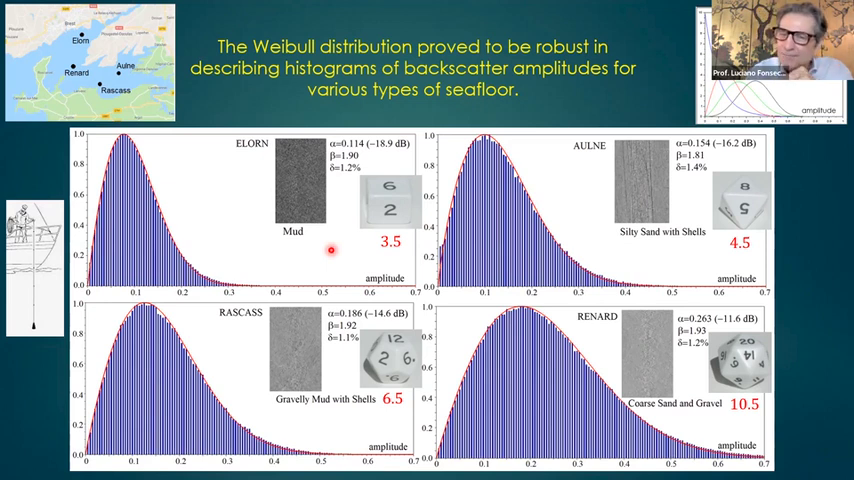If the average is around 10, I will say those samples come from Renard. So the bottom line is, you cannot analyze backscatter values. You have to analyze parameters from the backscatter distribution. This is the only way of getting reasonable results from it.